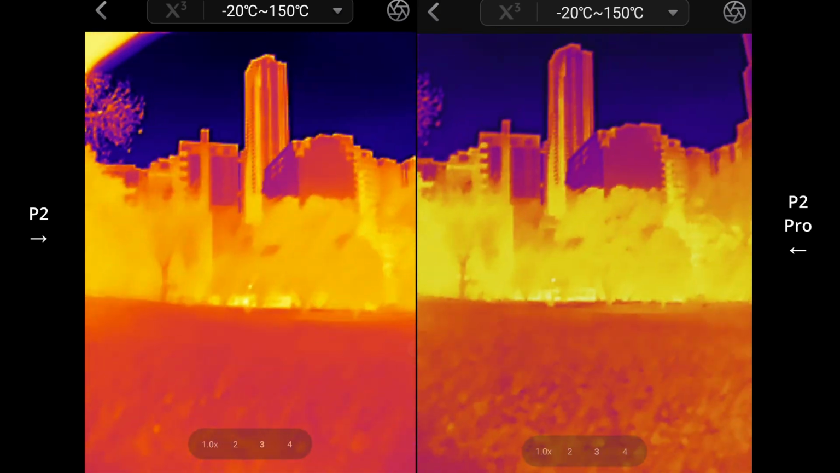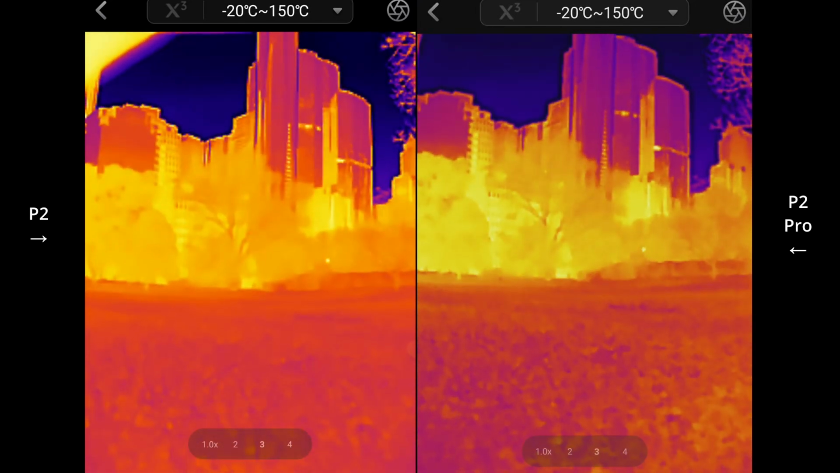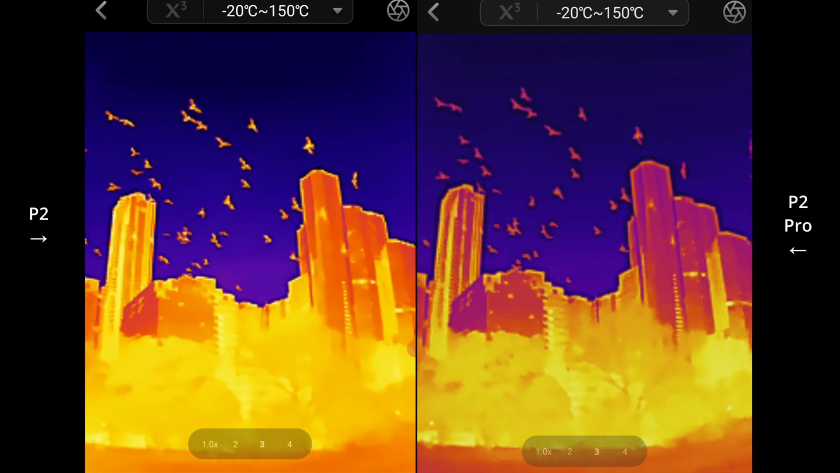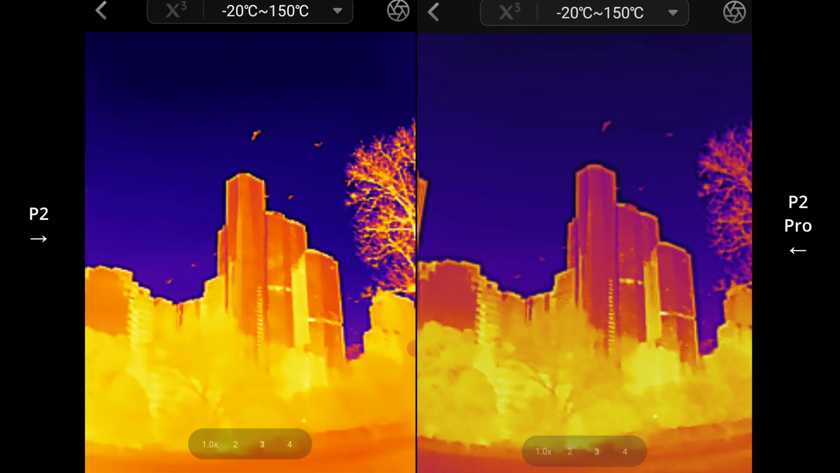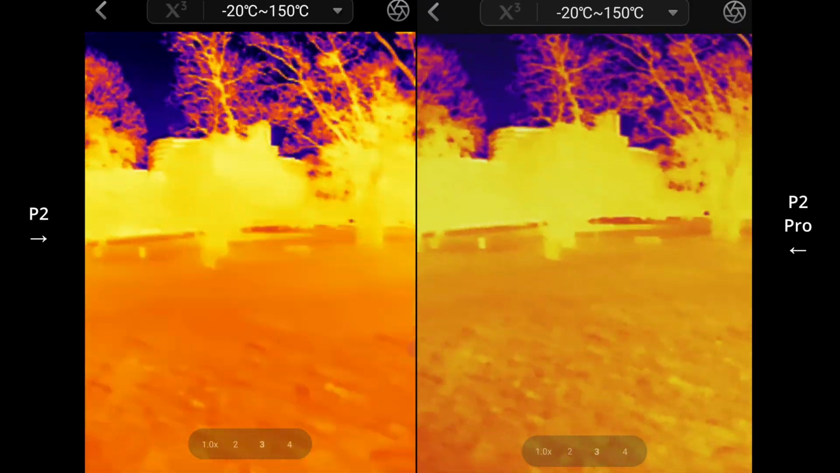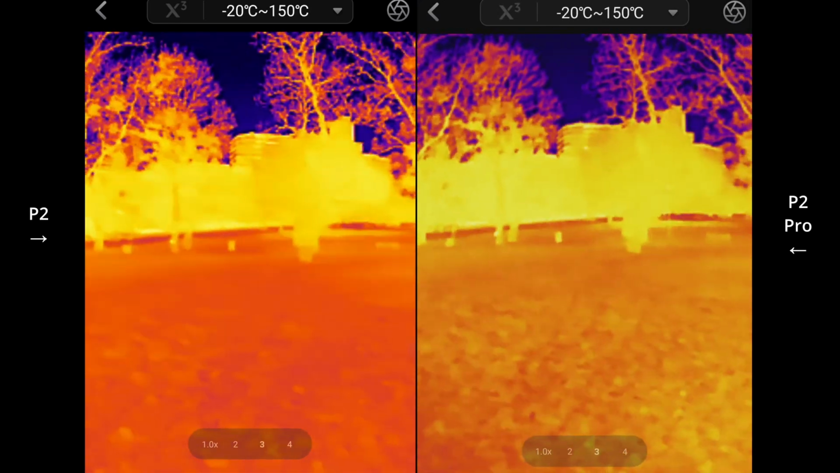Oh, there's all these birds there, but I can't see them. Only when they're against the sky you might be able to. What is that? Oh, here we go. Because against the sky they're going to look hotter in comparison. But from a distance it's like everything sort of blends together and it's very difficult to spot contrasts.